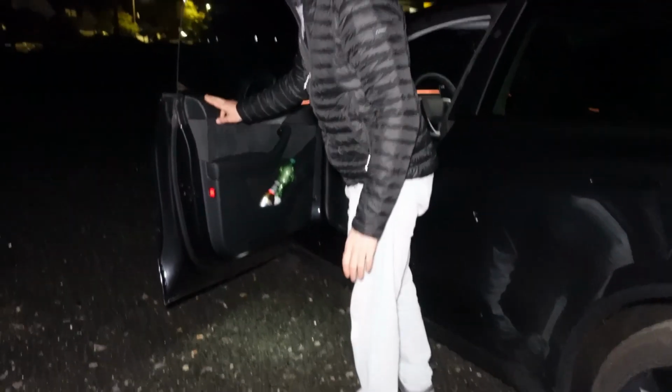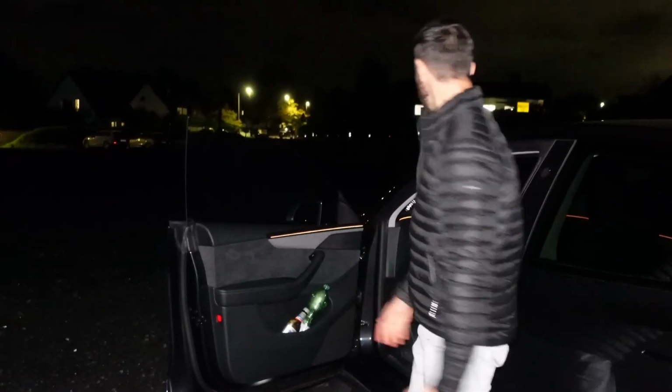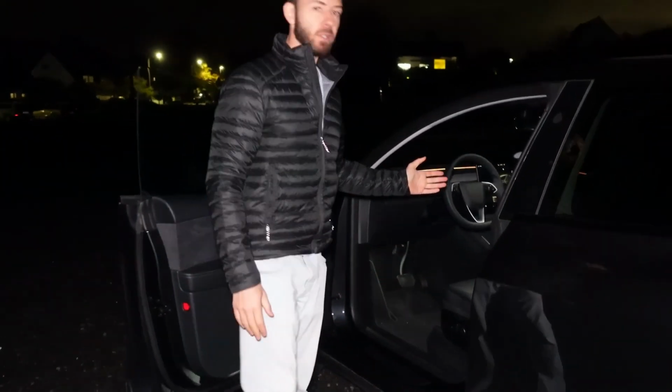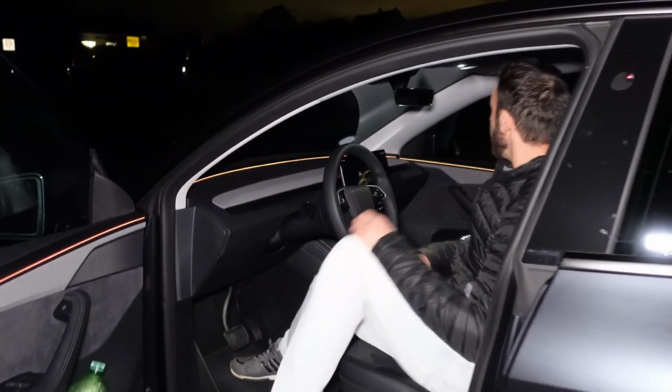Let's take a look at how the interior is lit up in the front. As I just mentioned, we of course don't have the door projection, which is a bit of a shame. But that comes with the performance model. It has to deliver some kind of upgrade after all. And if we take a look in here, then yeah, the illumination here isn't super bright either. Just come along with me for a moment and I'll show you.